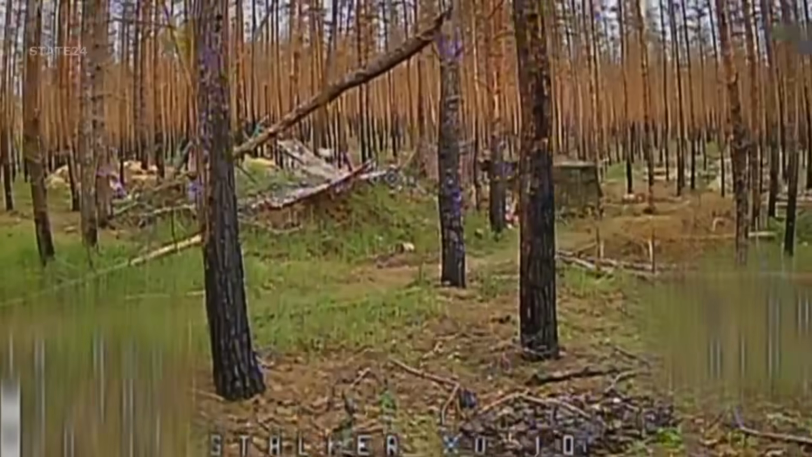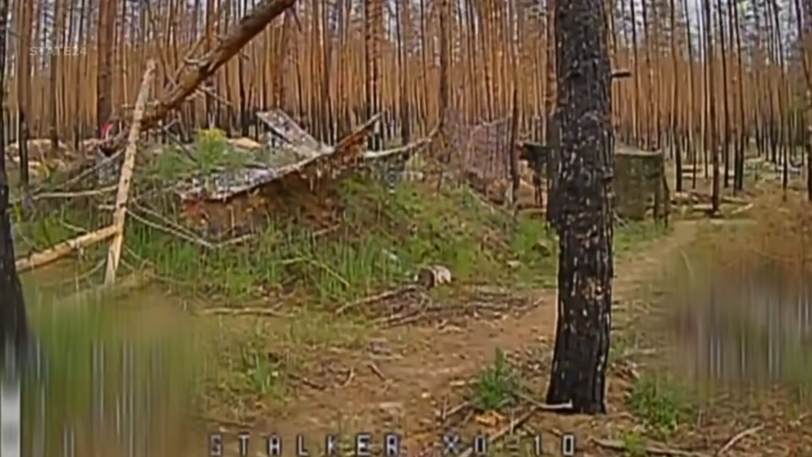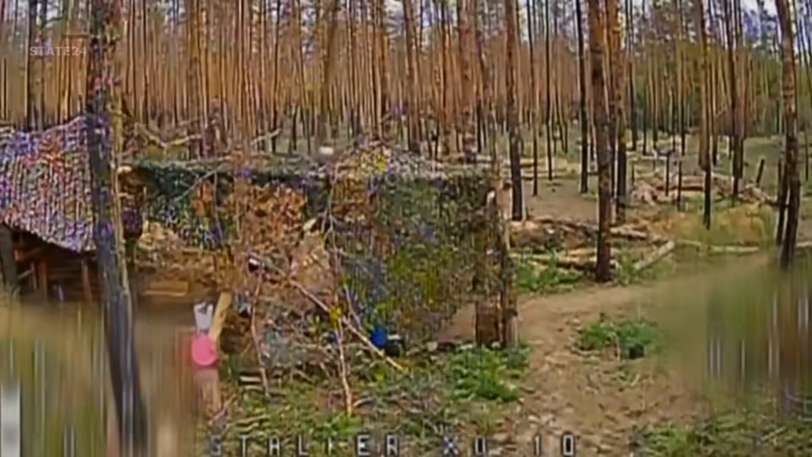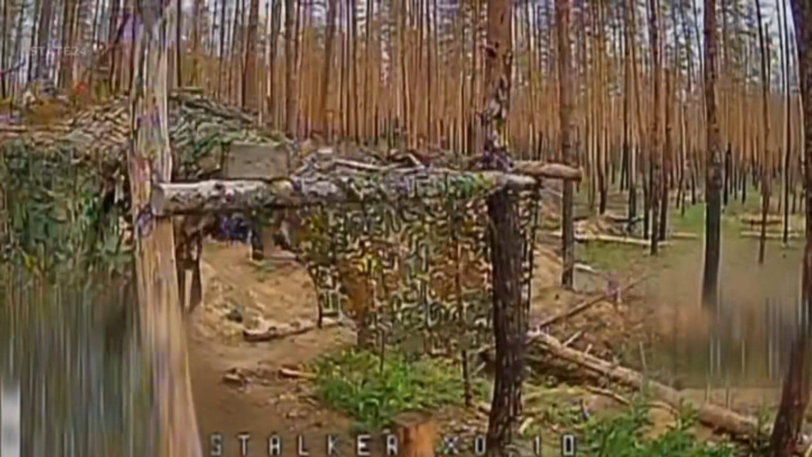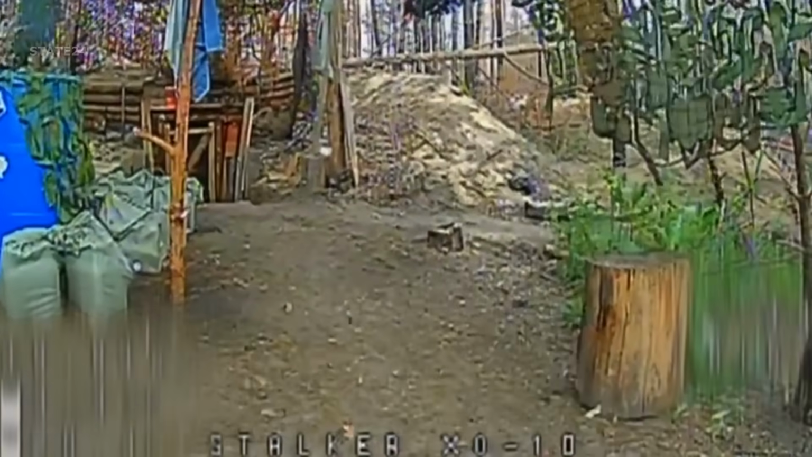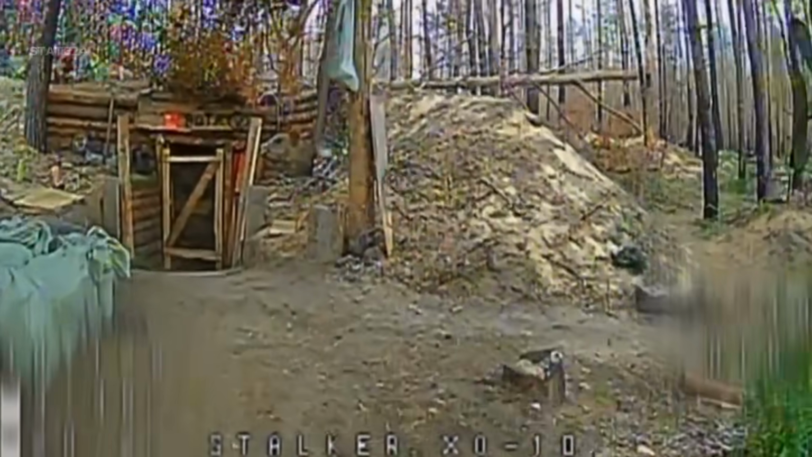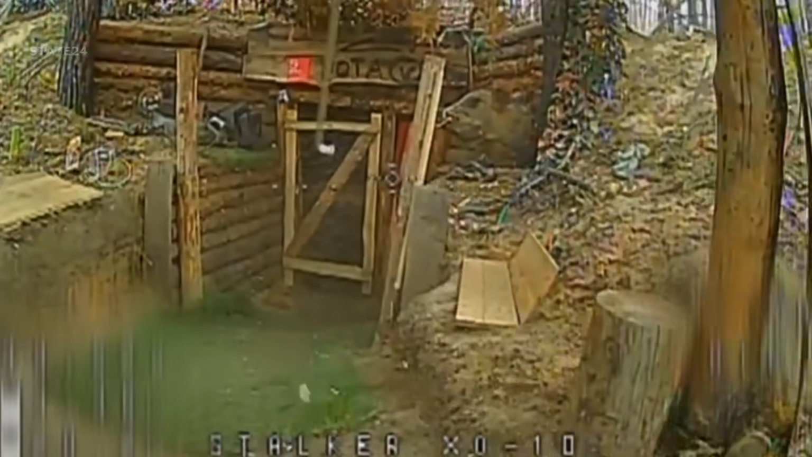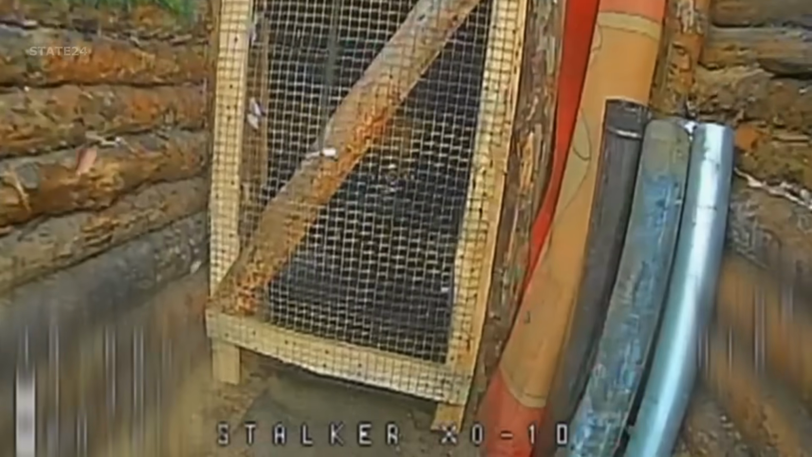Deep within the forest, Ukrainian forces discovered a well-organized Russian bunker. It appeared to be extensively prepared. Stockpiles of firewood bags and even specially arranged grass at the entrance hinted at long-term use. Moments later, an FPV drone approached the bunker's entrance and detonated itself, delivering a direct strike.